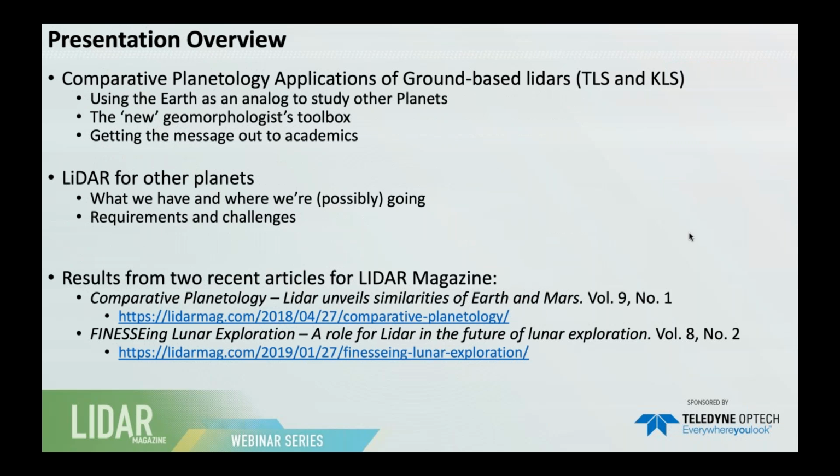So just a quick overview of the presentation to orient you as far as what I'm going to cover. Just briefly touch on what comparative planetology is and what are the applications for ground-based LiDAR systems, such as tripod-mounted systems and KLS, so kinematic LiDAR scanning, which we've kind of coined for backpack-mounted mobile scanning.